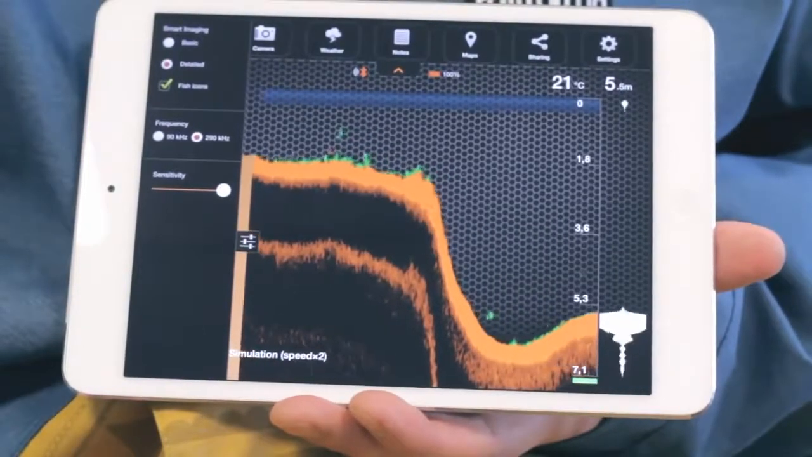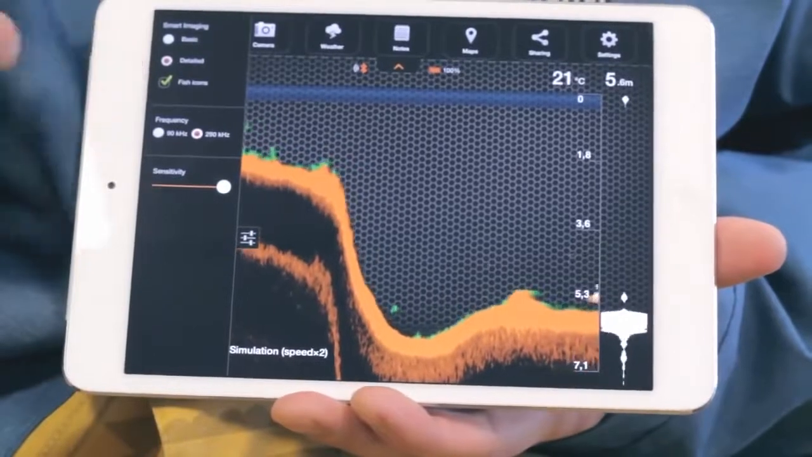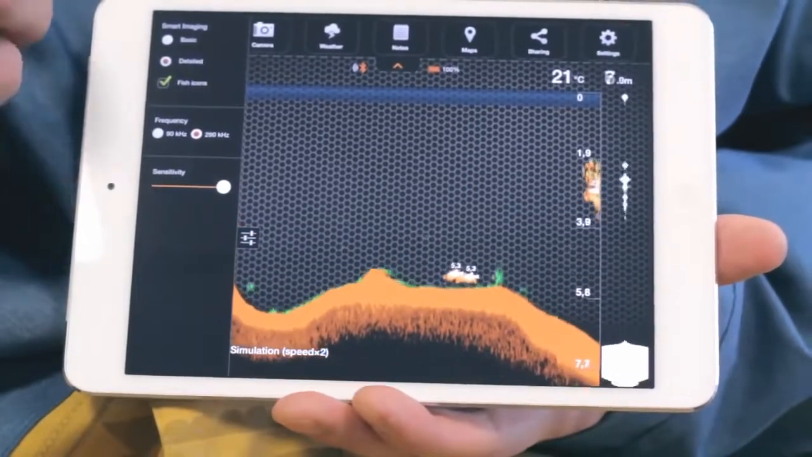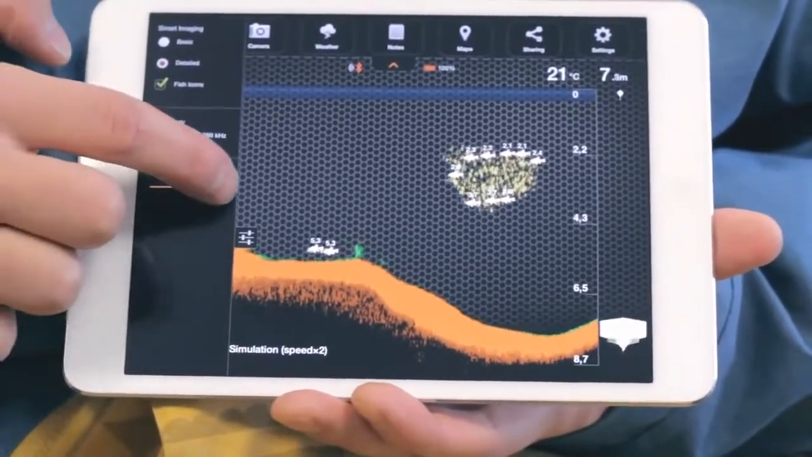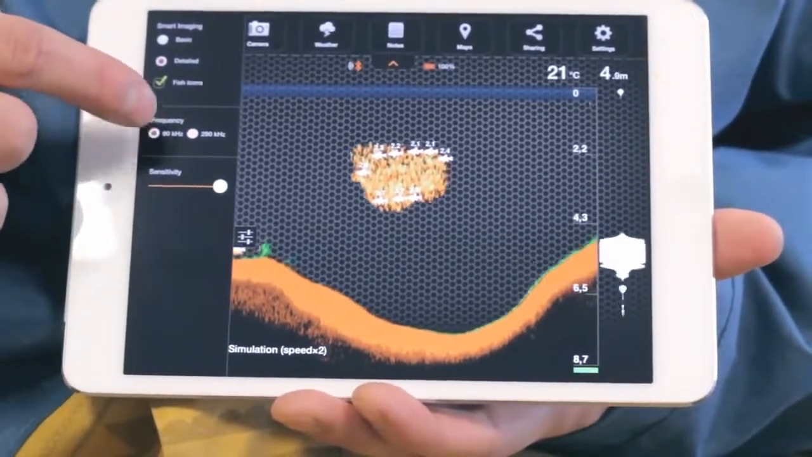For easier detection of fish, you can add Fish ID, making it easier to understand. You'll also hear a sound notification when a Fish ID appears. In detailed mode, you can change sensitivity with the slider here. Less sensitivity will filter smaller obstacles. If you need to switch the transducer frequency, you can do it here. This will change the signal cone from wide to narrow or vice versa.